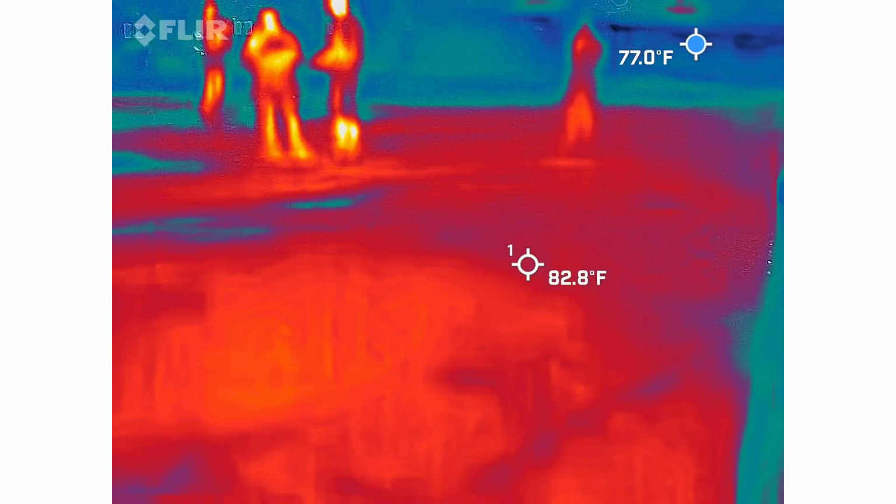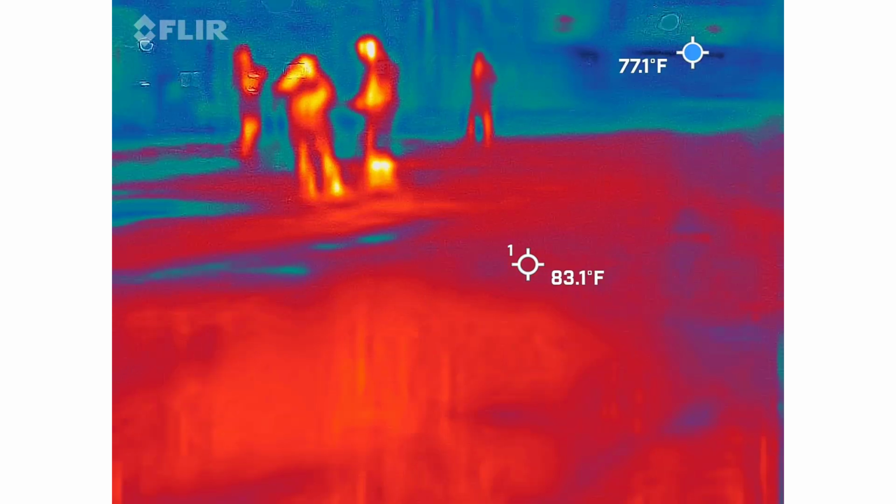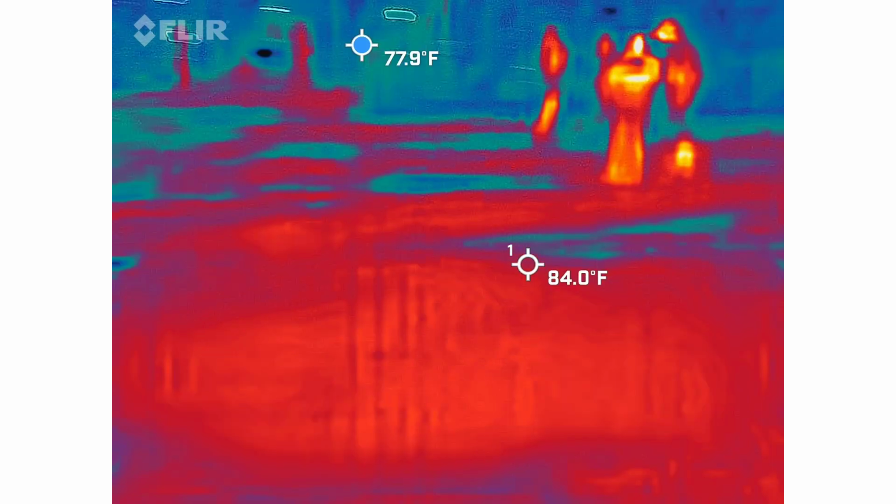It's a possibility. It's nothing making sense to me, other than the first two. How come sometimes these here get really high in red?